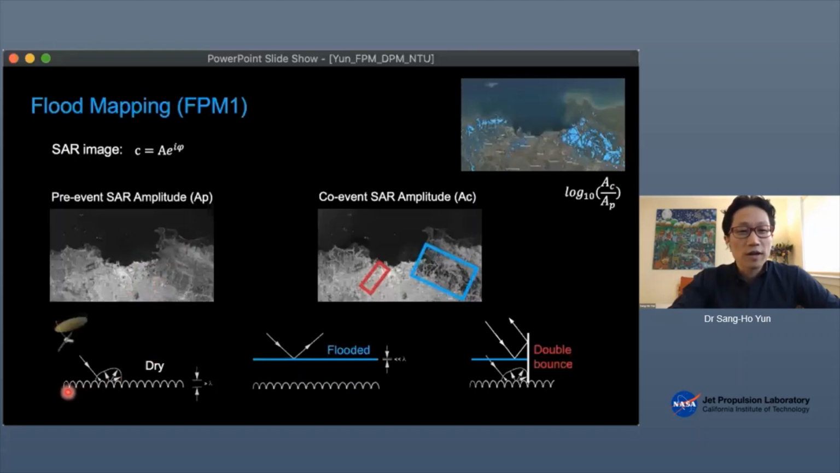When the rough surface is replaced or covered with flood water, it becomes smooth. So what happens is that when the radar signal hits the surface water, it reflects away. Most of its energy gets reflected away from the satellite rather than going back. So the corresponding pixel becomes darker, as you can see here.